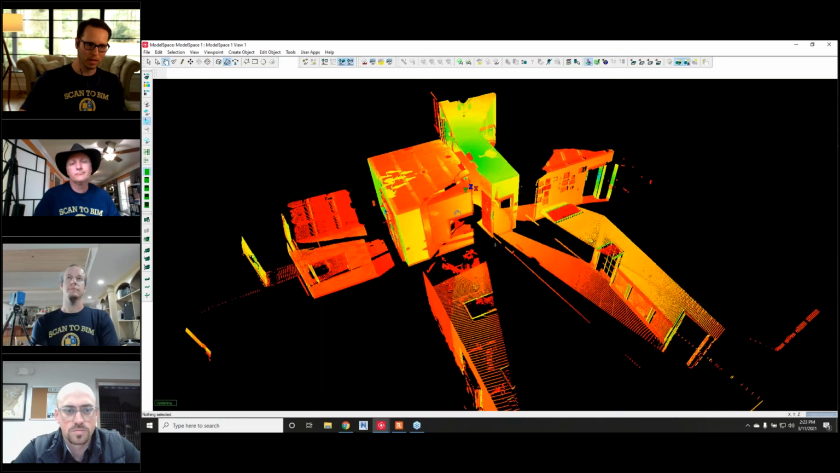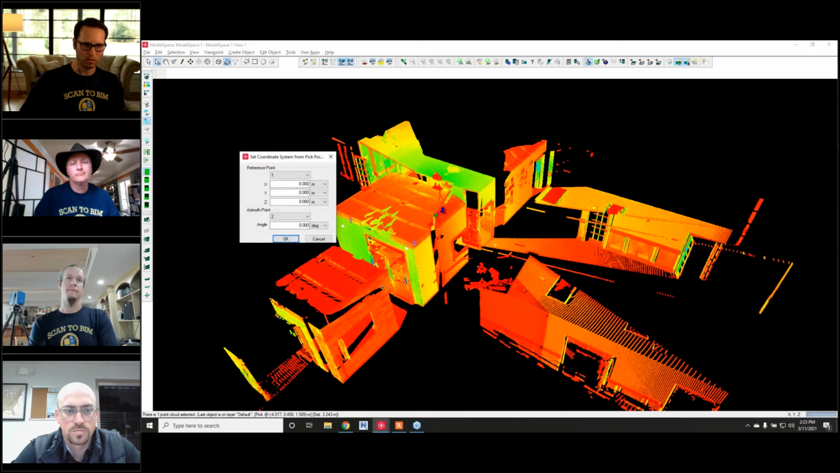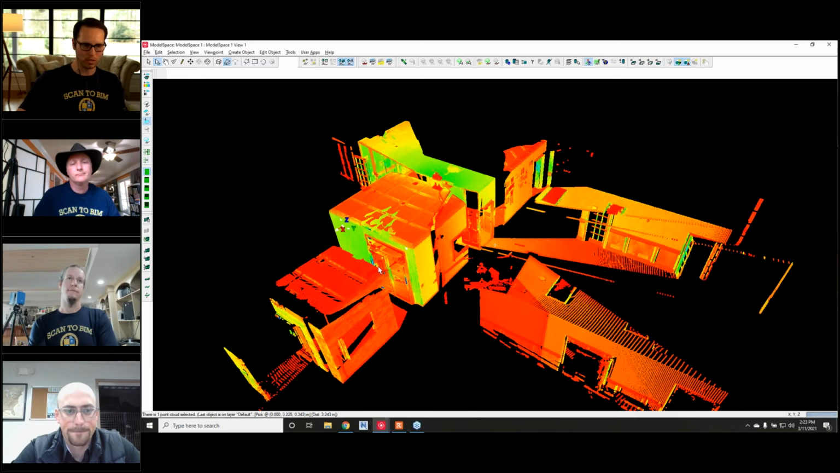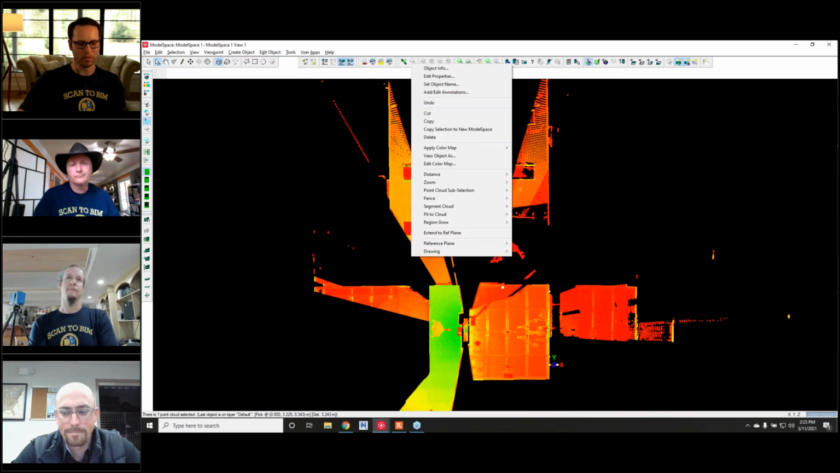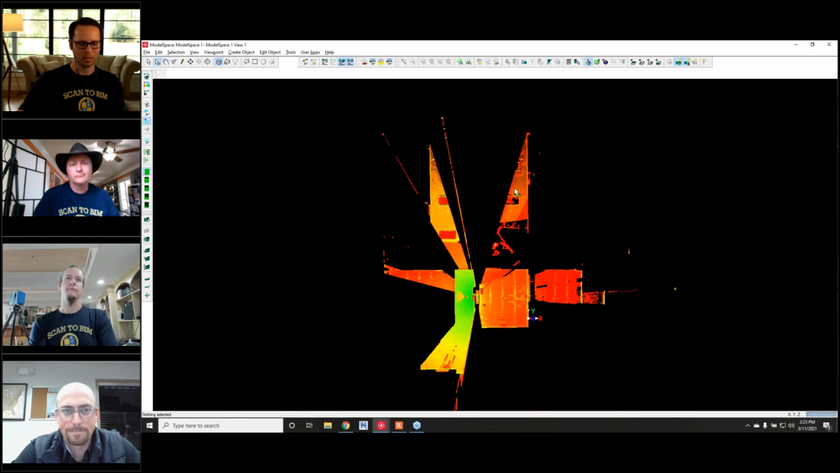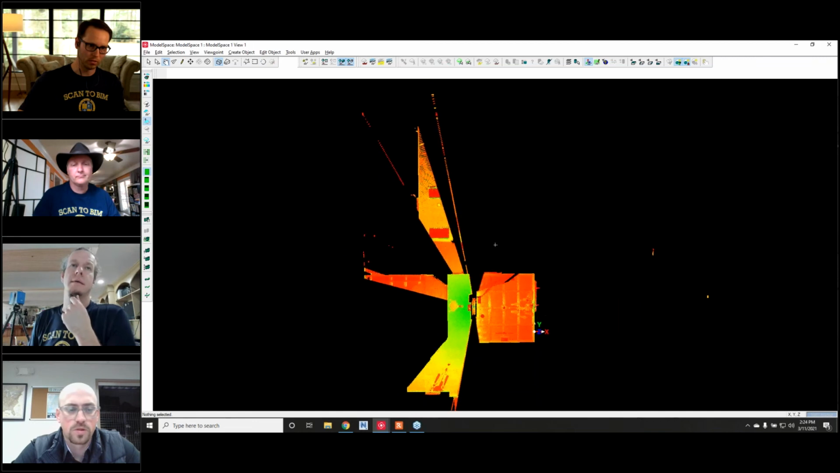But in this case, my preferred workflow is to make this orthogonal and create a temporary coordinate system. That way I can align it to the top and clean everything extremely easily. I can use a rectangular fence, grab this, and delete everything inside. If you want to clean the data outside, you can do it as well.